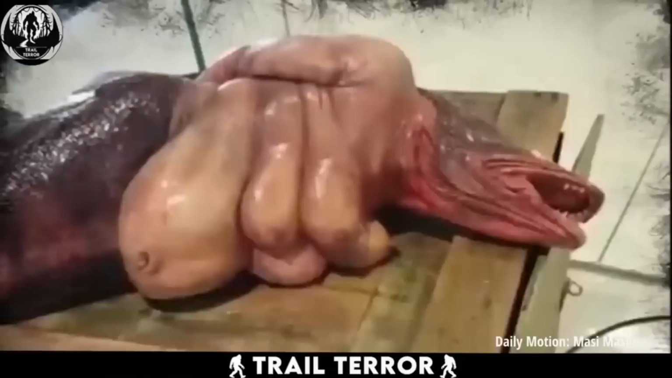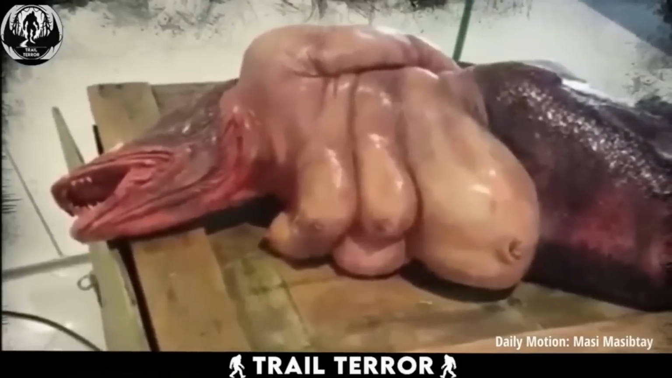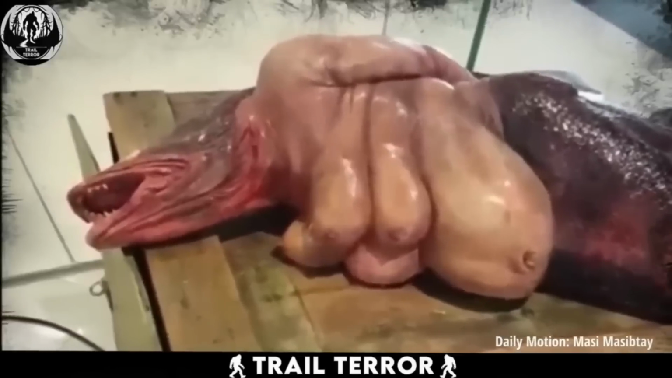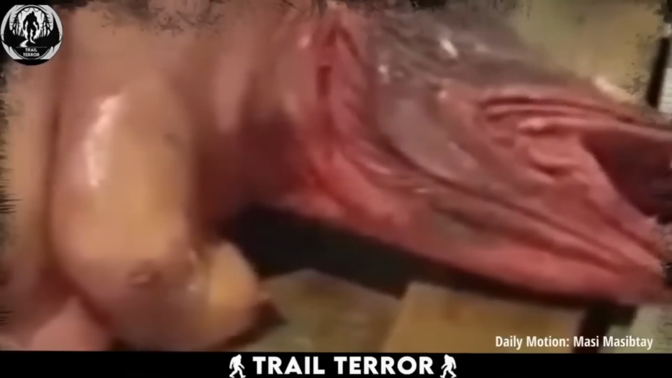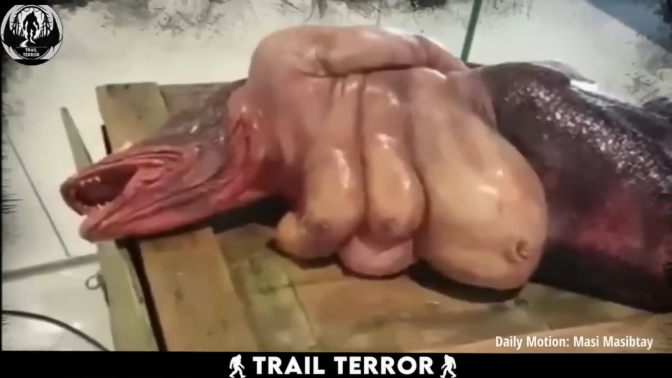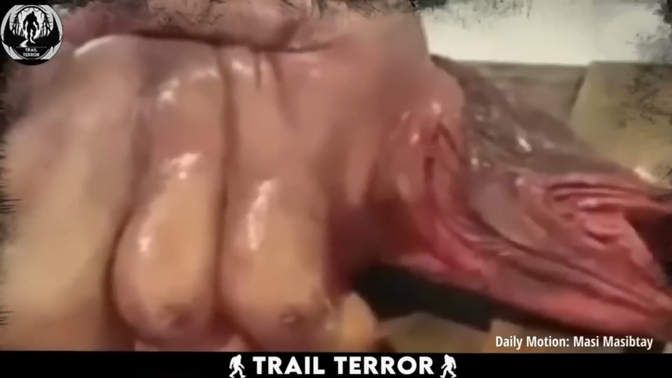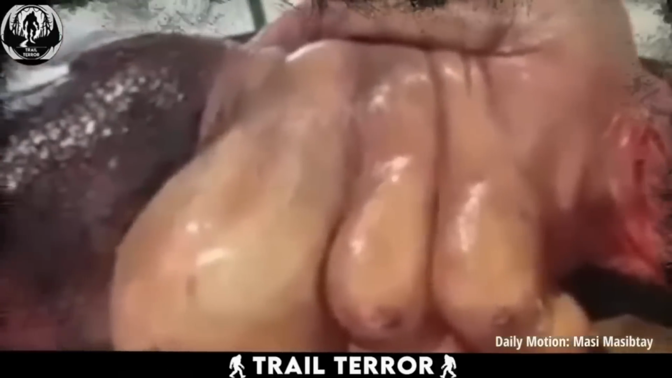While some may argue it's a dummy prop crafted for movie sets or promotional purposes, there's one chilling detail that suggests otherwise: its breathing. Observing its throat moving as it breathes, it becomes evident that this creature is alive. Sure, there's a possibility of mechanical aid creating this illusion, but regardless, the creature's lifelike appearance is undeniably convincing and unsettling.